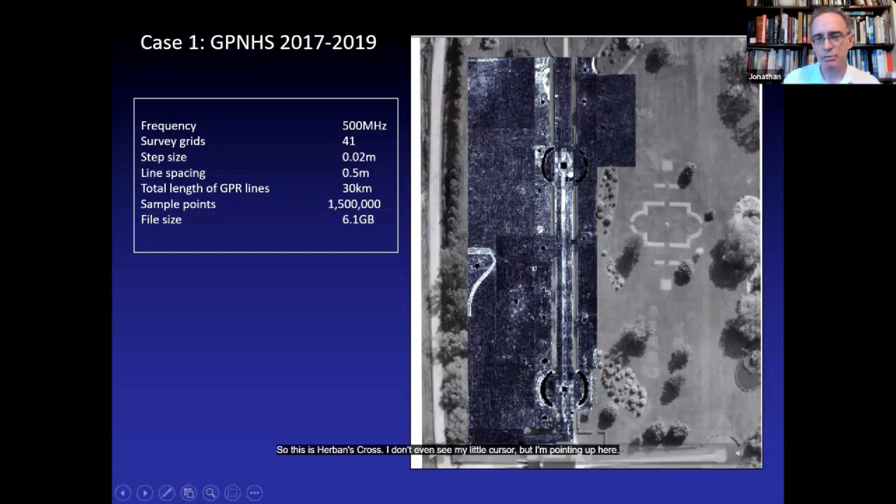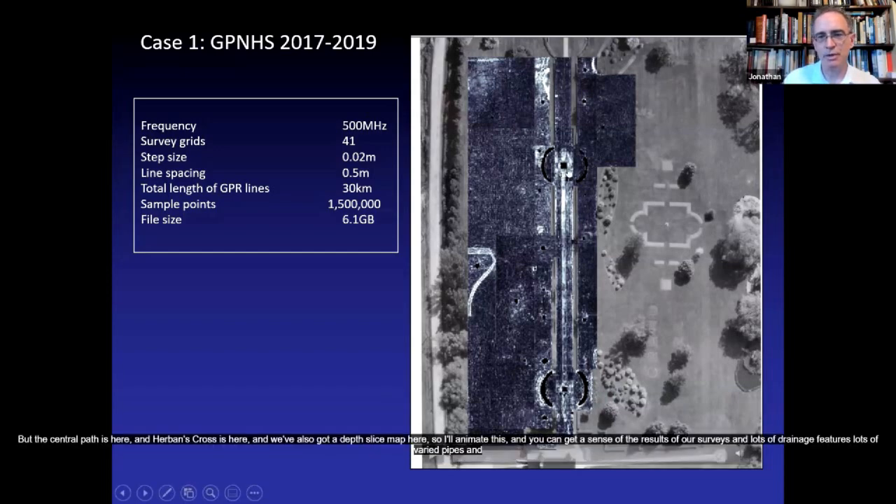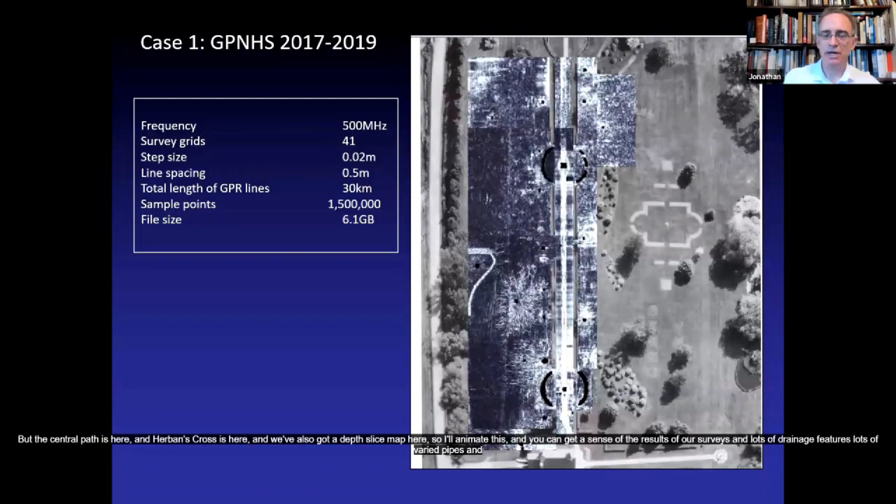So this is Herbin's Cross. I don't know if you can see my little cursor, but I'm pointing up here. What we're seeing is the pattern of rose hedges and things, but the central path is here and Herbin's Cross is here. And we've also got a depth slice map here. So I'll animate this and you can get a sense of the results of our surveys.